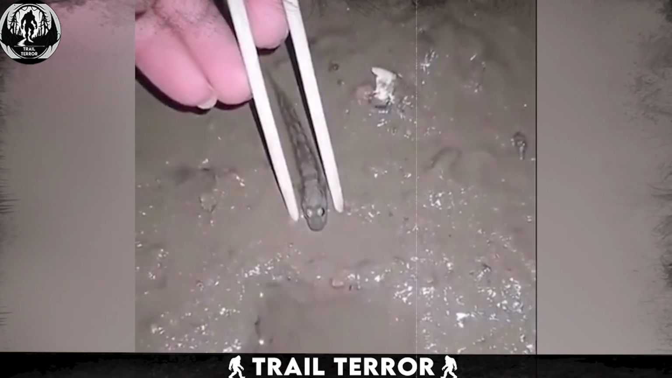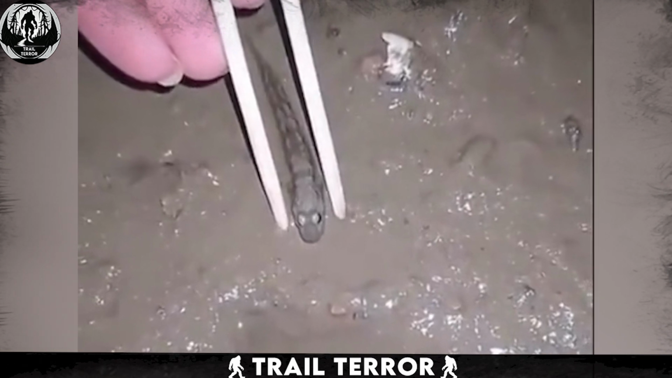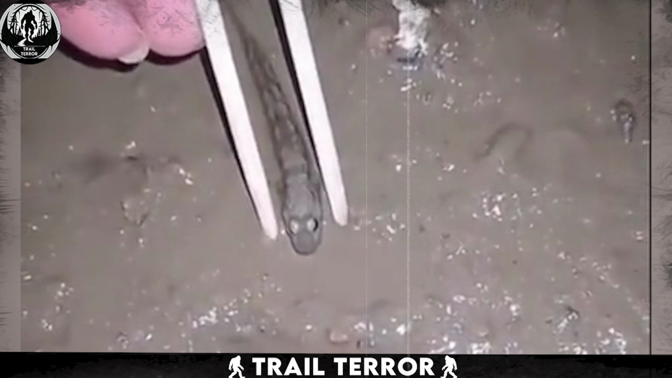I am not sure what exactly this creature is, and I never had any idea that there were such strange creatures right under our feet while at the beach.